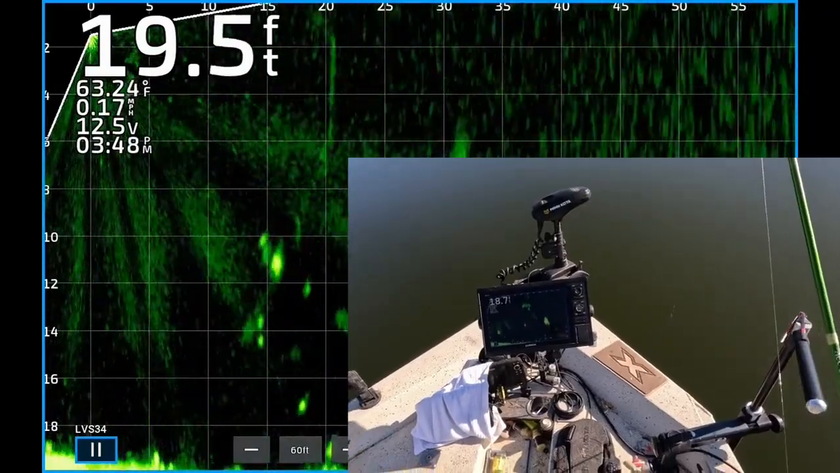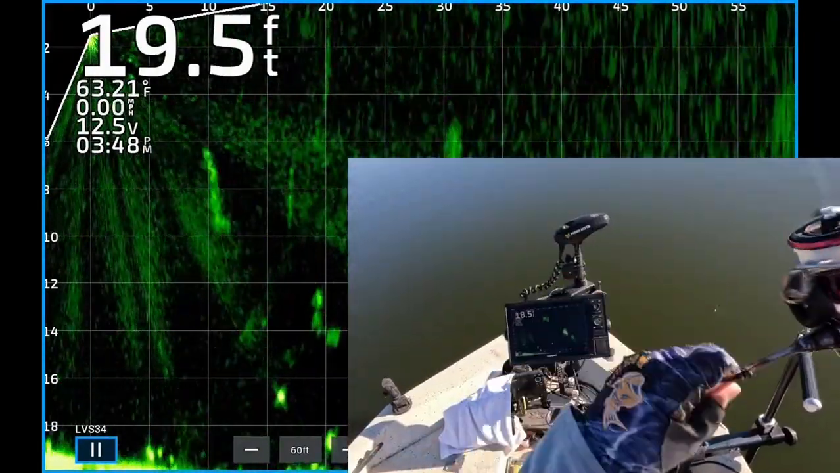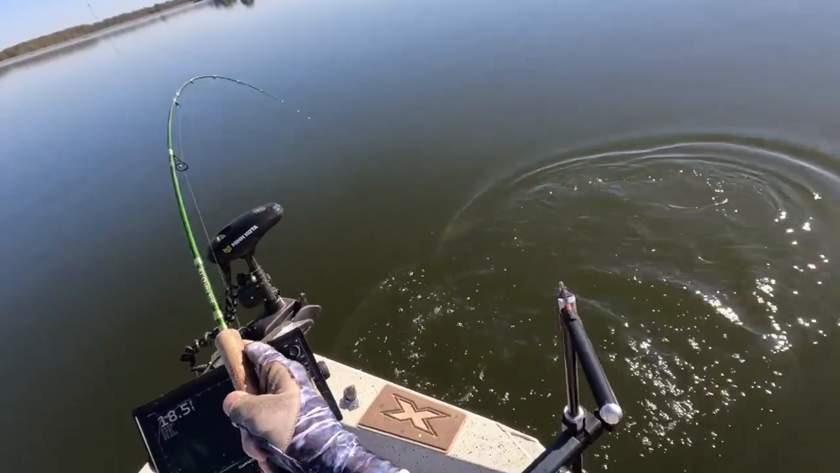Just went on top of it. Fish turned. He's coming back. Boom! He ate it. Yes. On the way to the boat. Oh, it's a nice white crappie.